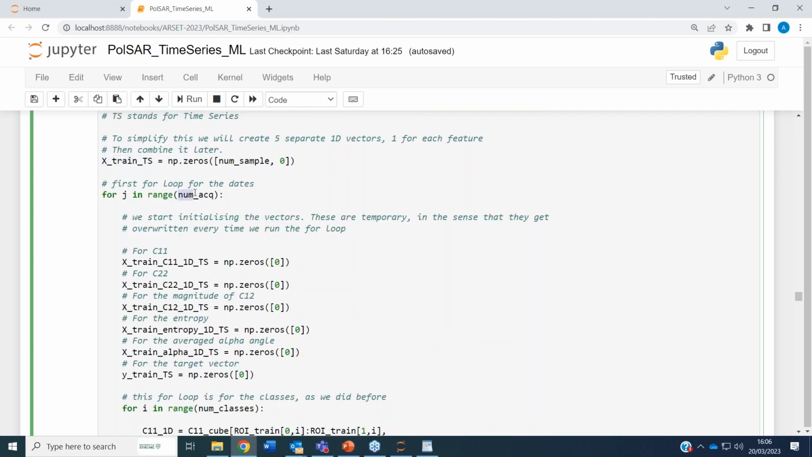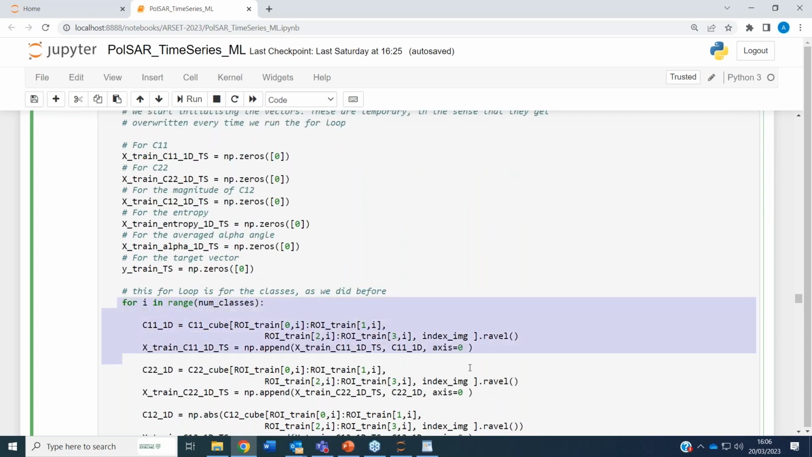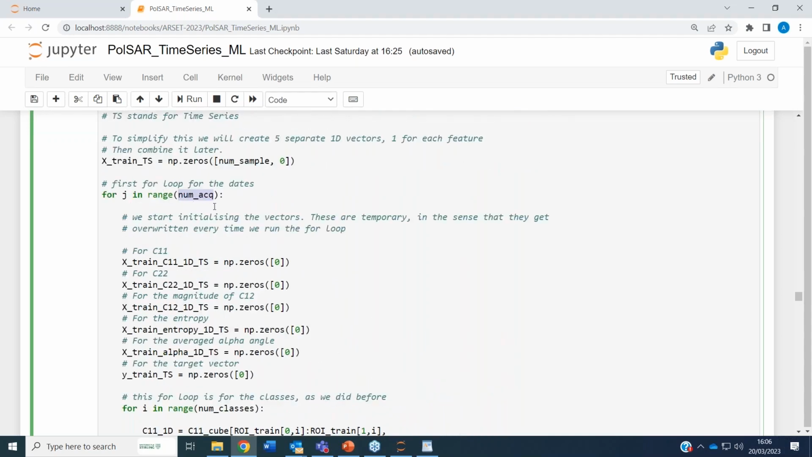The first one is for the number of acquisitions. The second one is for the number of classes. You remember this part here is basically the same that we did before. But now, because we have more acquisitions, we have to nest this inside another loop, which works for the number of acquisitions. Again, you may find different ways of putting these things together. You may rely less on for loops, but I guess for loops are the ones that are more intuitive, and that's why I'm using them here.